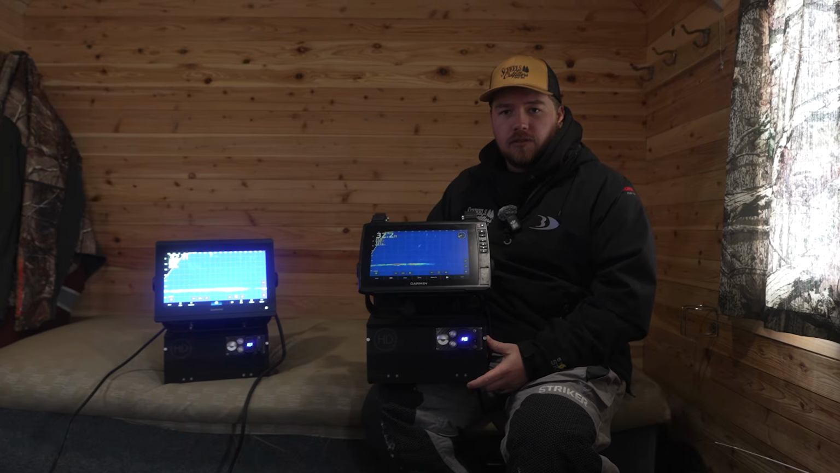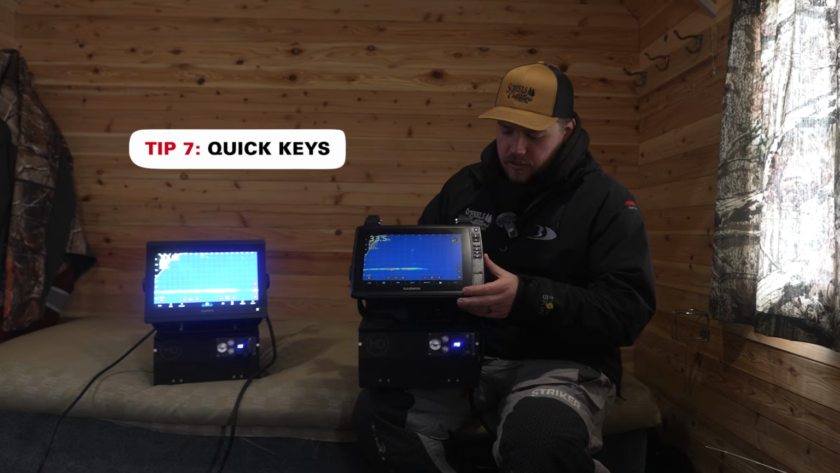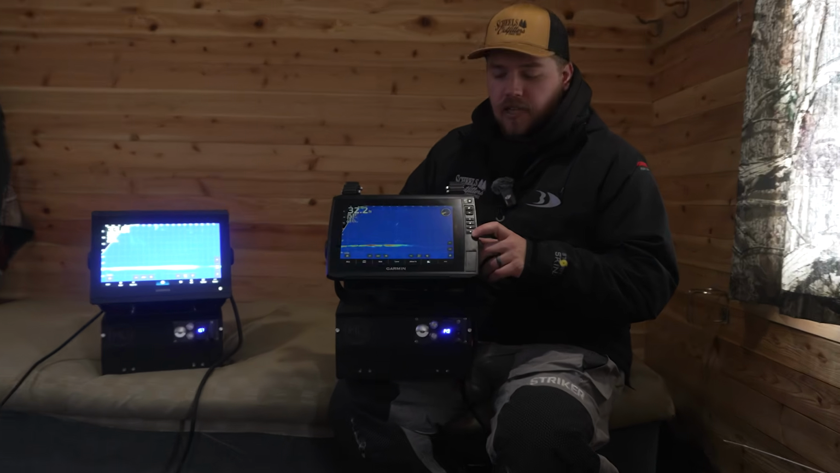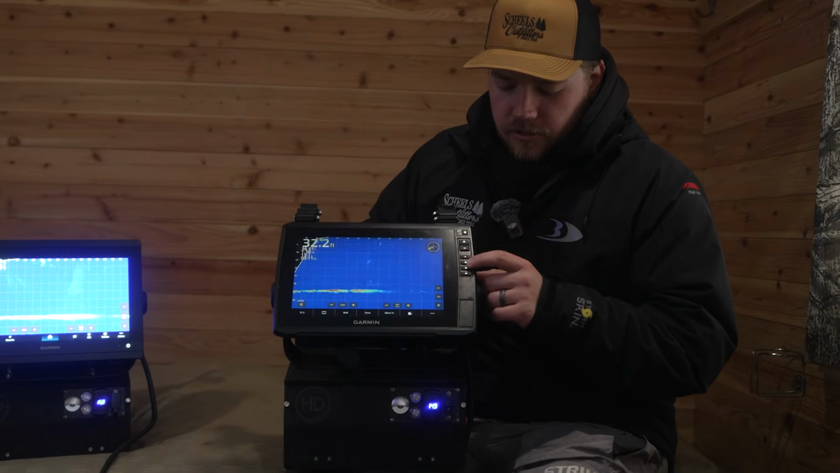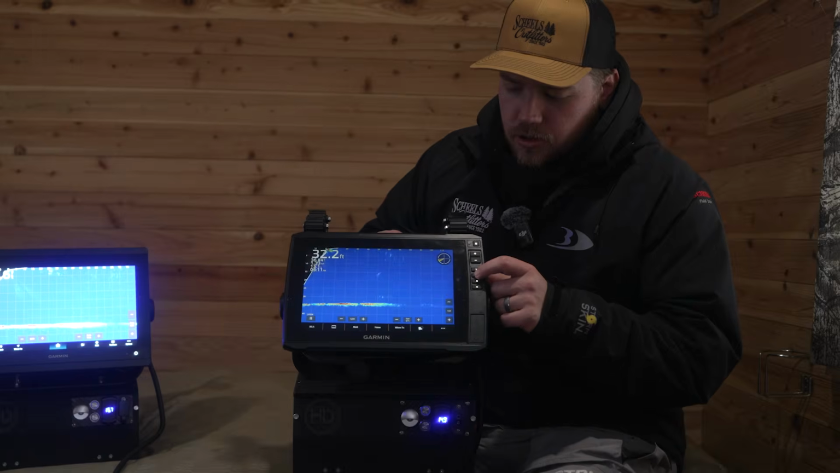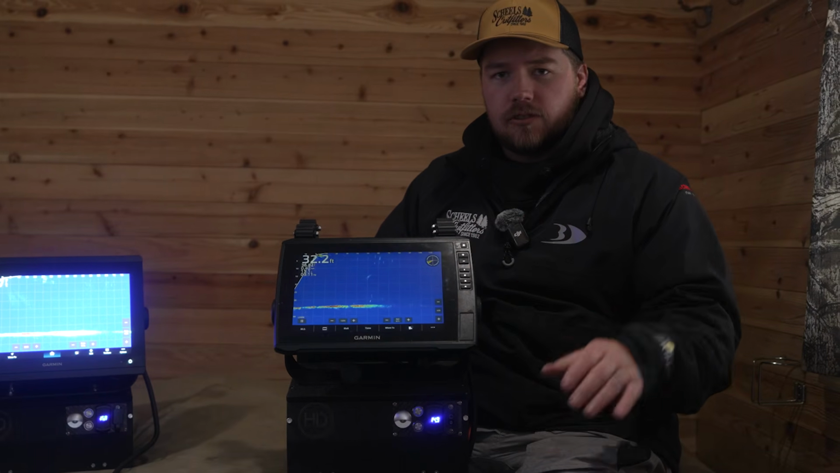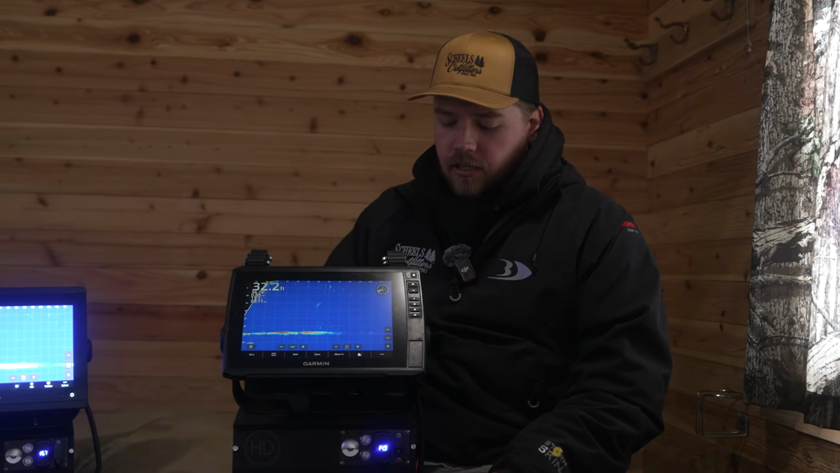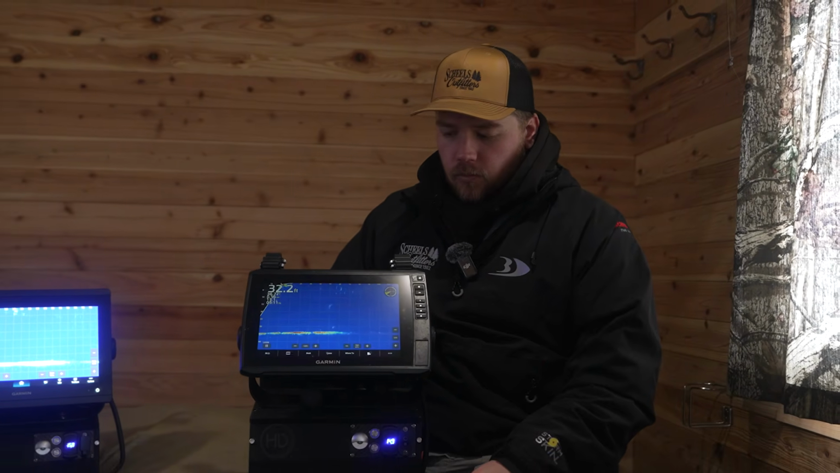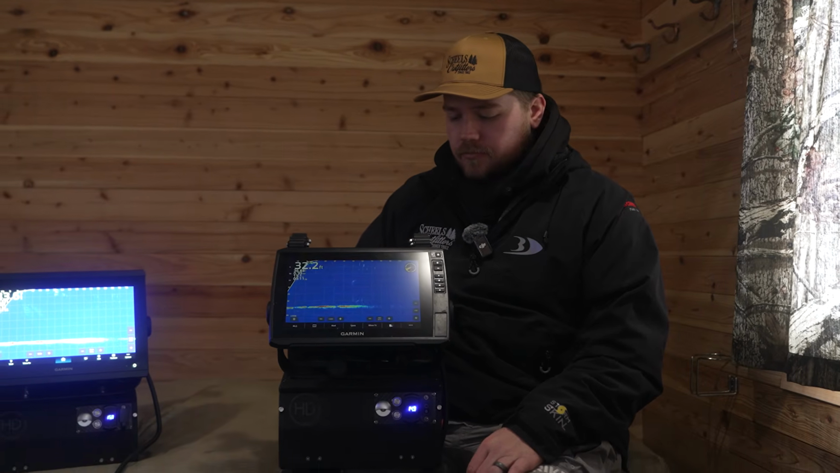Garmin makes multiple different units for these Livescopes. One like this, Ultra 2 106, has quick keys on the side. So if you're out hole hopping, you don't want to take your gloves off and have to use the touch screen, you can set these quick keys. So I had set Livescope page to 1 and then 2 to the map. So if you want to check the map quick, go to a different structure on the lake or a different weed line, you can hit 2 on the quick keys, get over to your spot, drill a hole, hit 1, you're going to be on your Livescope screen. Just very quick and easy to navigate the unit.